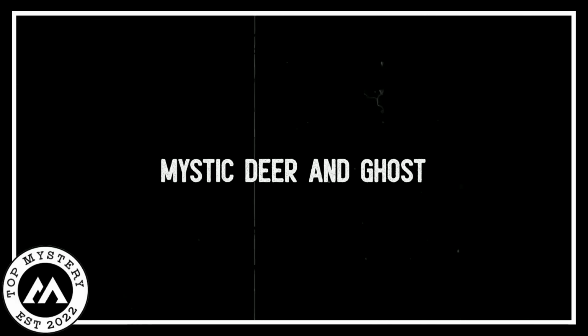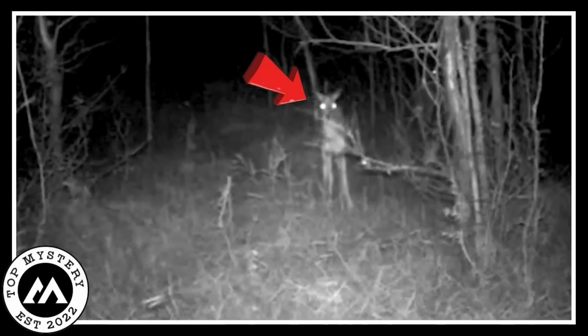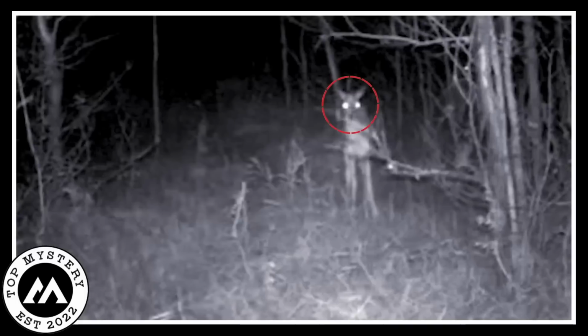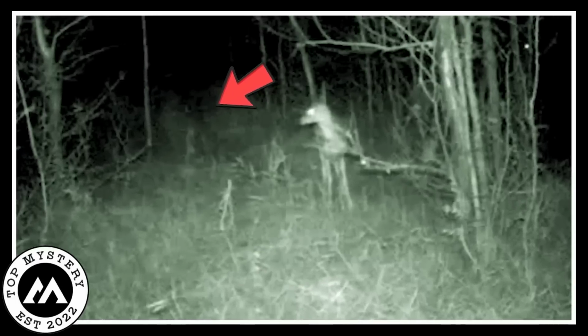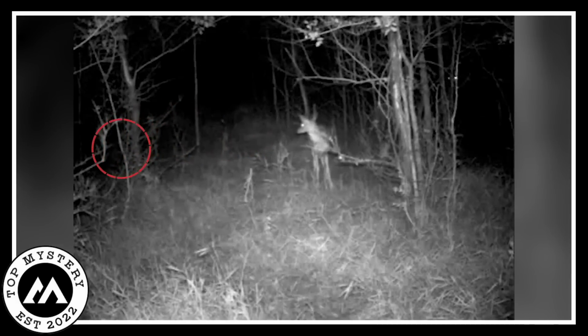Mystic deer and ghost. Deep in a mysterious forest, something strange happened. A secret show unfolded, caught by a hidden camera in the woods. A special deer appeared, kind of like a magical guardian in the middle of the spooky trees. Its eyes glowed in the dark night, making it look like something from another world. But then, a big change came. Out of the dark shadows, a see-through creature showed up. It was like a ghost moving really fast, faster than anything normal. No one could see its face because it was moving so quickly.